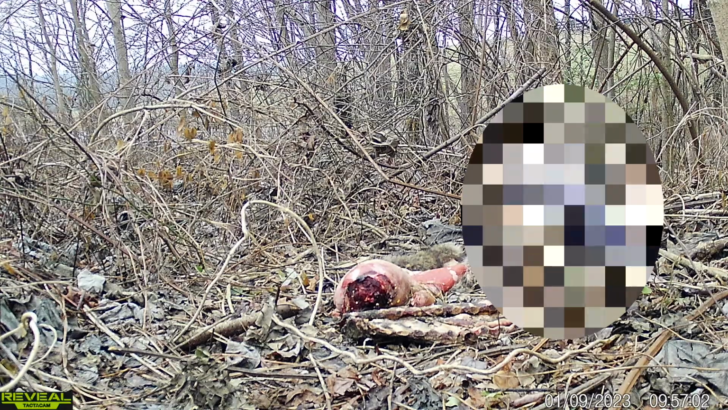And this guy right here is the ultimate predator. We've had more chickens killed by one of these than any other animal out there. What happens when you leave a full rack of ribs in the woods for a month? Well, today we're gonna find out.